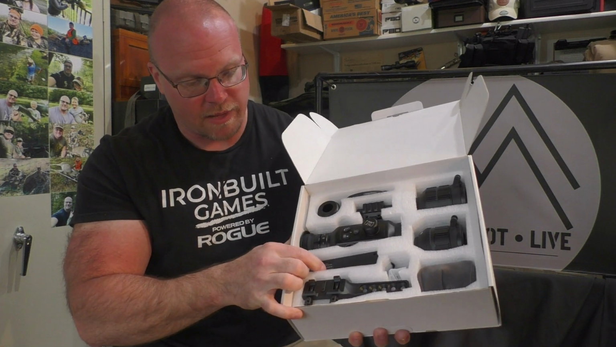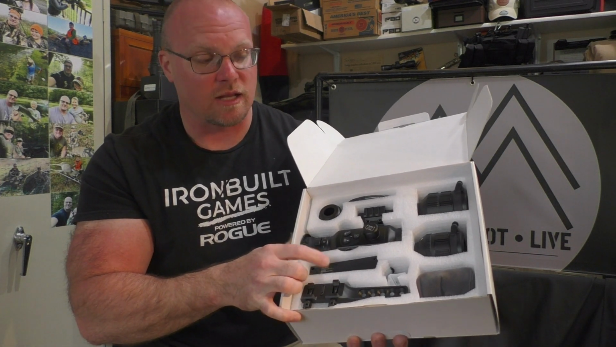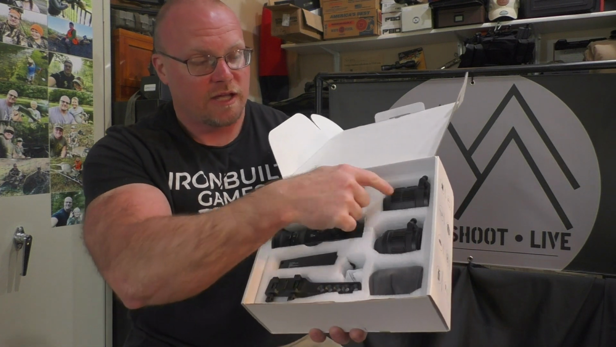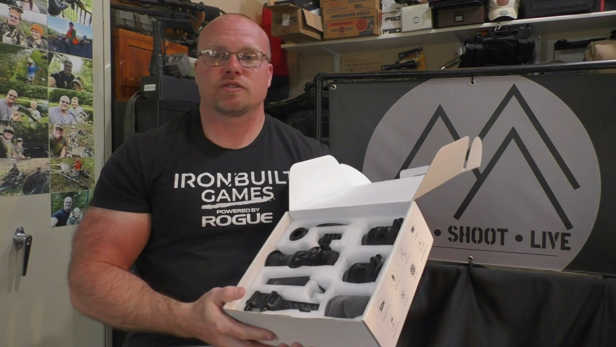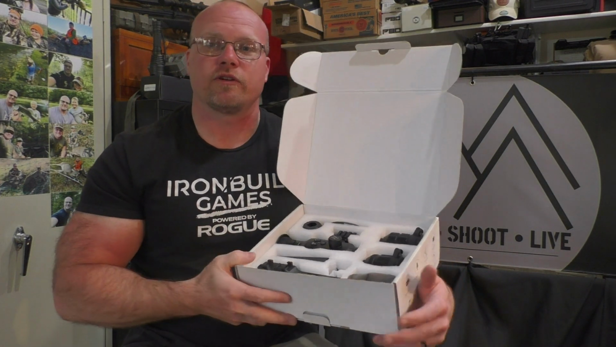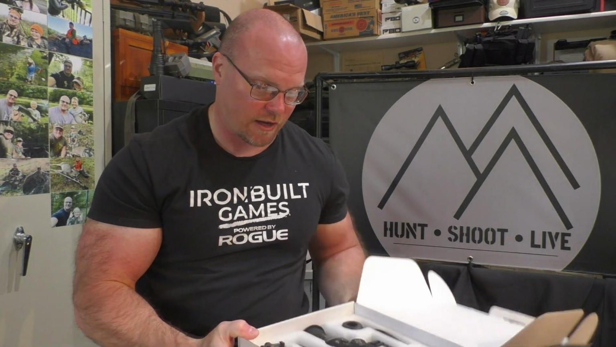You've got your battery charger and your IR light with battery there. Got a soft carry case to put it in, and then your two different lenses. Now, let's talk about the difference between this one, the Eagle, the NV500 Eagle, and just the NV500.